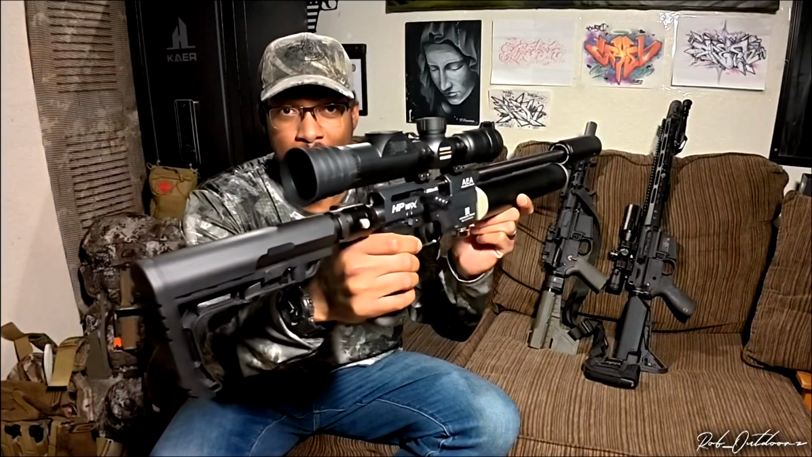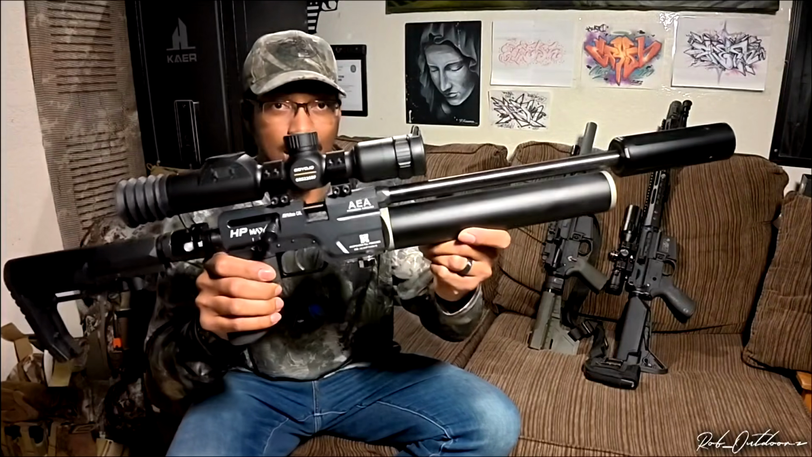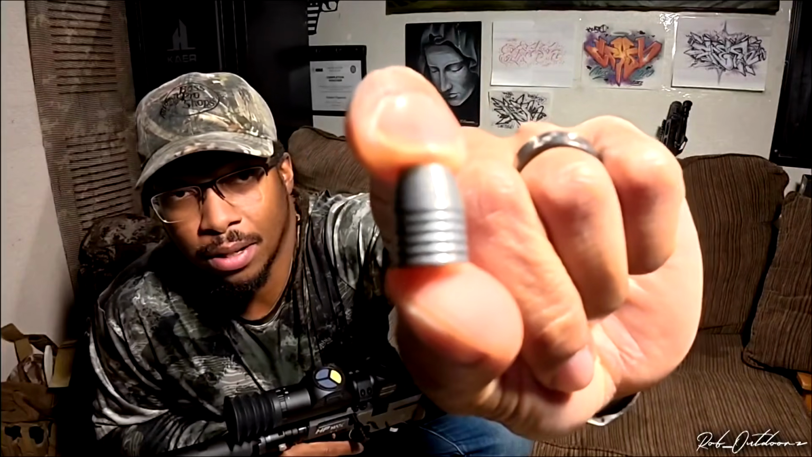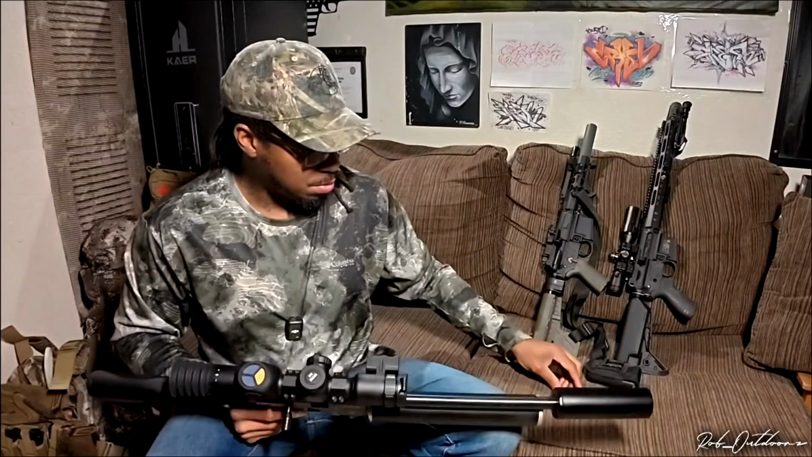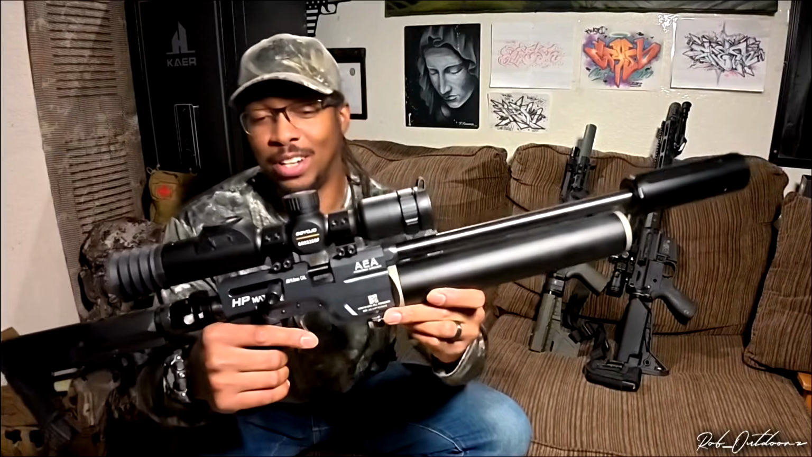All right, before we get into the actual video, I just want to say that this is an air gun, a pre-charged pneumatic. We've talked about it in previous videos, and this is not a BB gun or anything like that. As a matter of fact, this is what this thing is shooting. This is a 216 grain hollow point. This is pushing these slugs at well over 850 feet per second. So just to let you guys know, this ain't no airsoft.